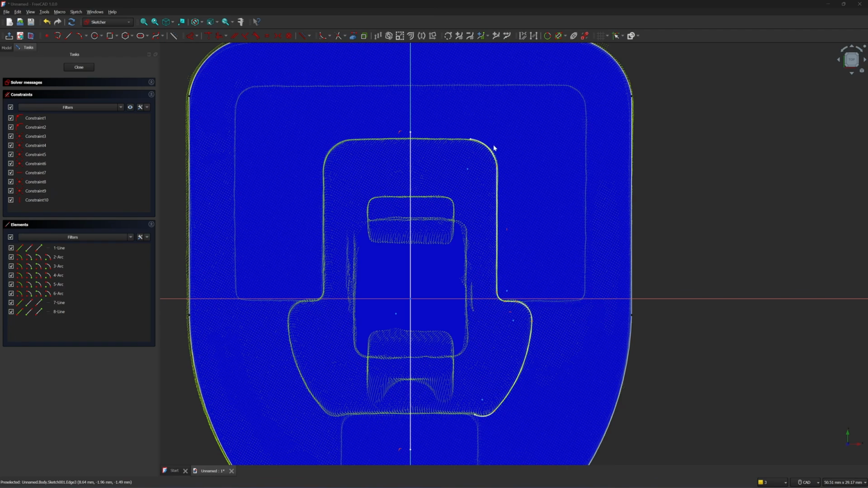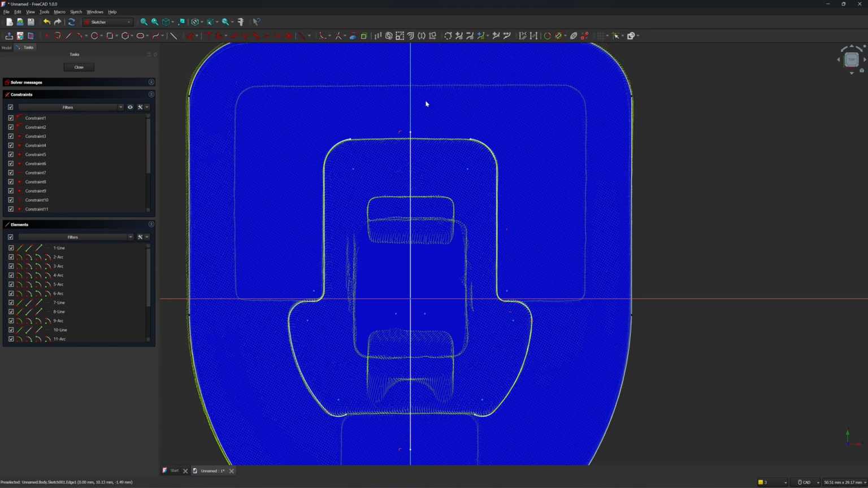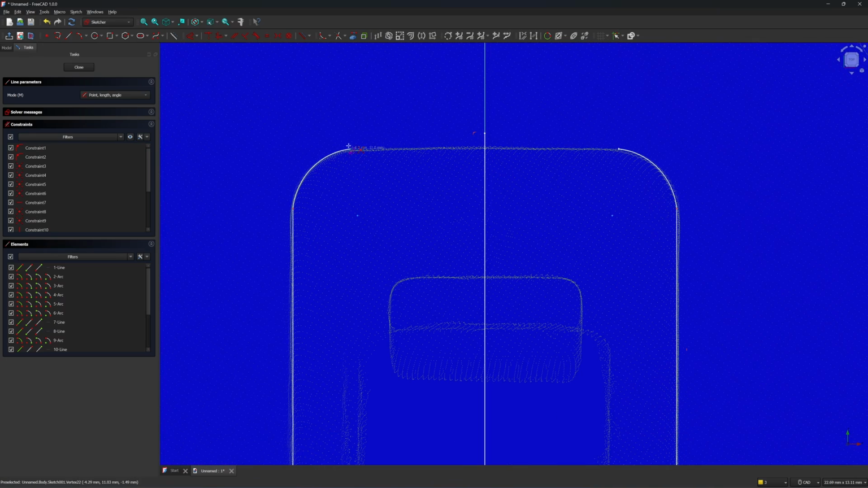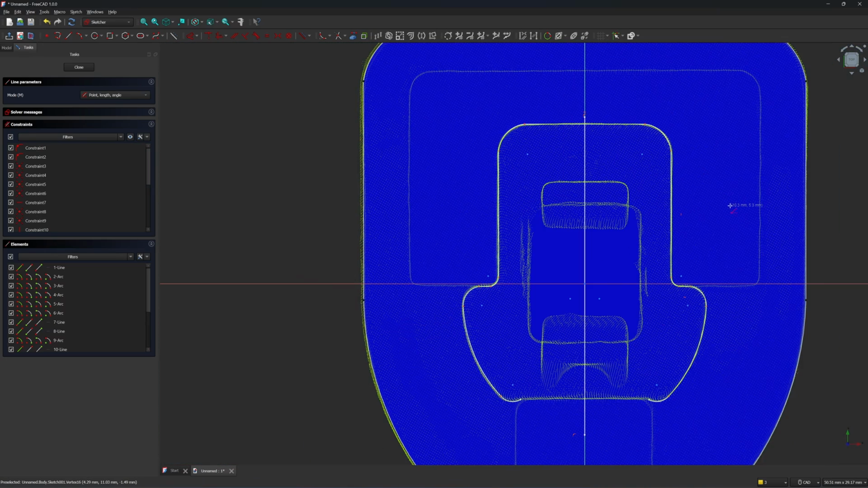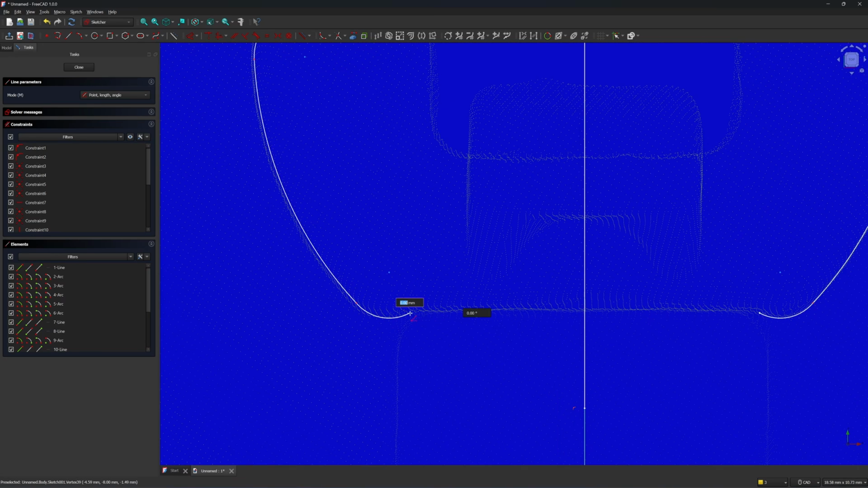Okay, next I'm going to mirror the lines to the other side. Click on this mirror tool, mirror axis. Okay, now I'm connecting the lines together. Okay, now all of the dots are in the orange color.